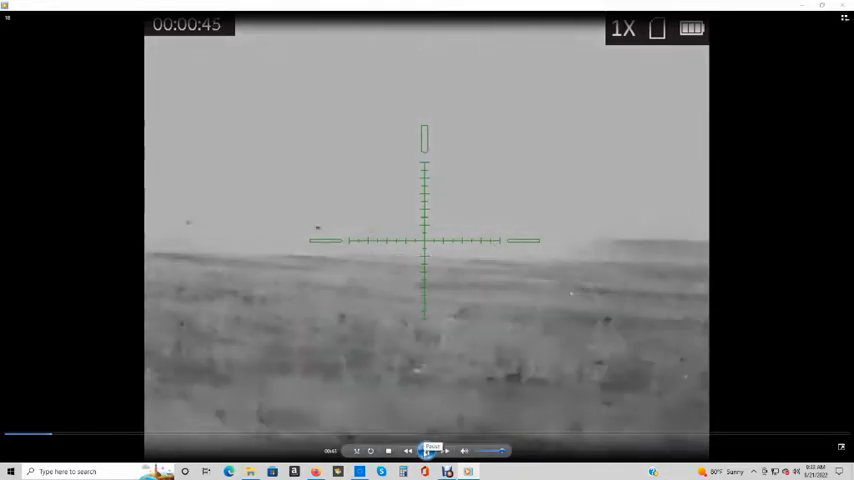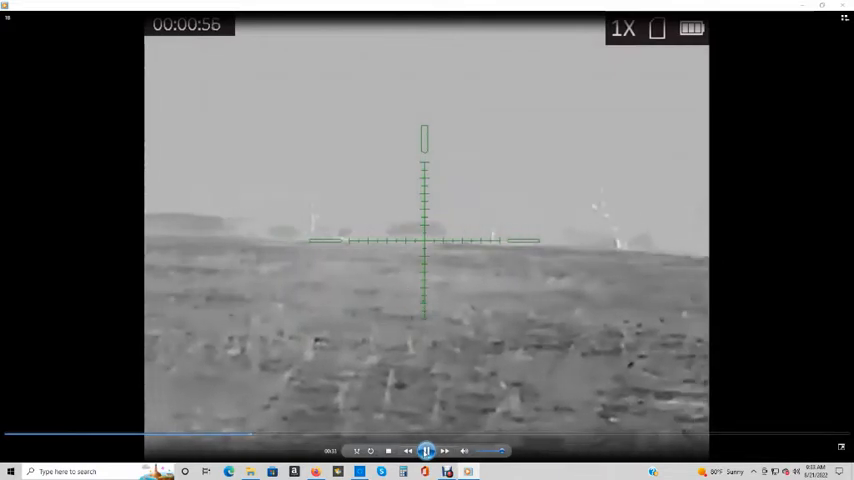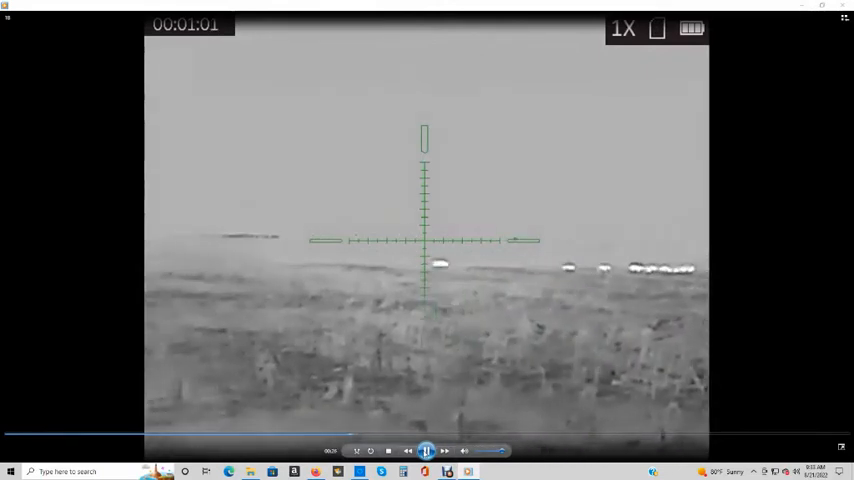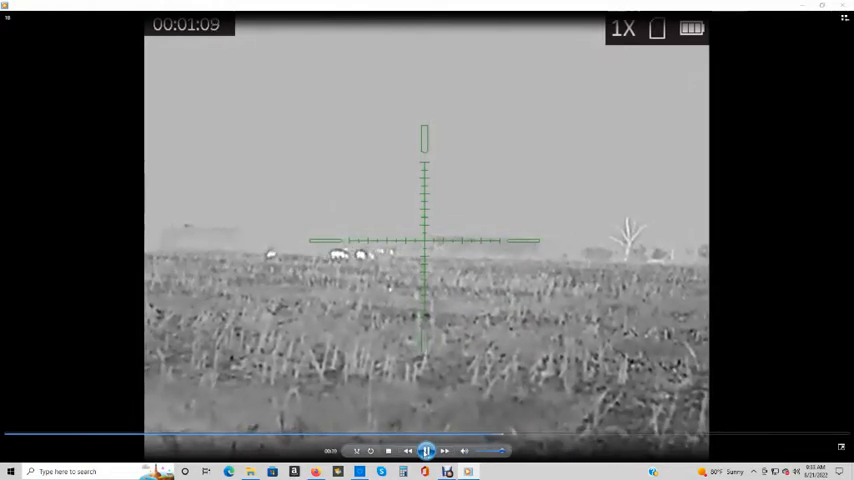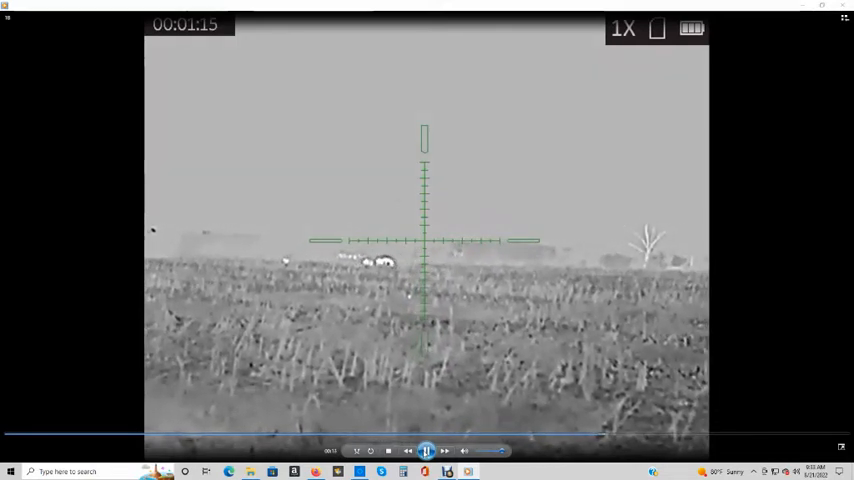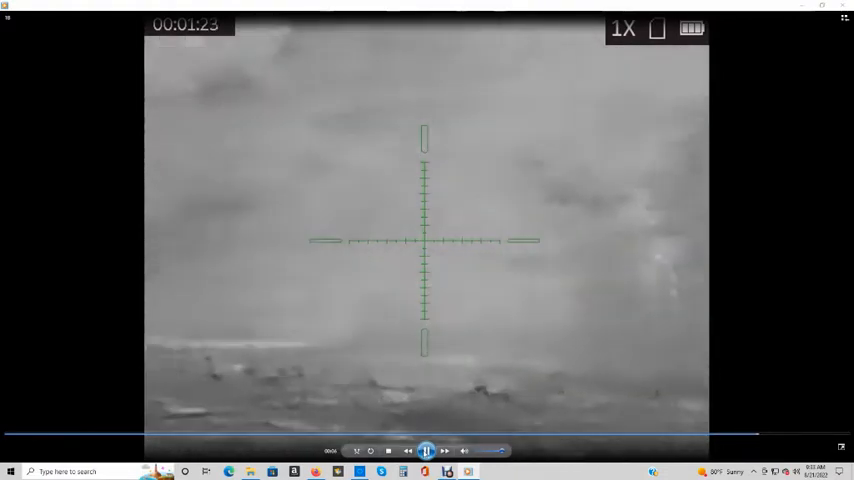Okay, I set up in the field, and the hogs were supposed to come out right in front of me, and they didn't. They came out downwind, and they got my scent, and they took off running. The wind is blowing from right to left, and they got out of my scent cone, and next thing you know, they put their head down and they start eating the corn. So I'm trying to figure out how I can get to them and make a shot here. I didn't feel like that was going to be possible, so I'm going to have to make some long shots.